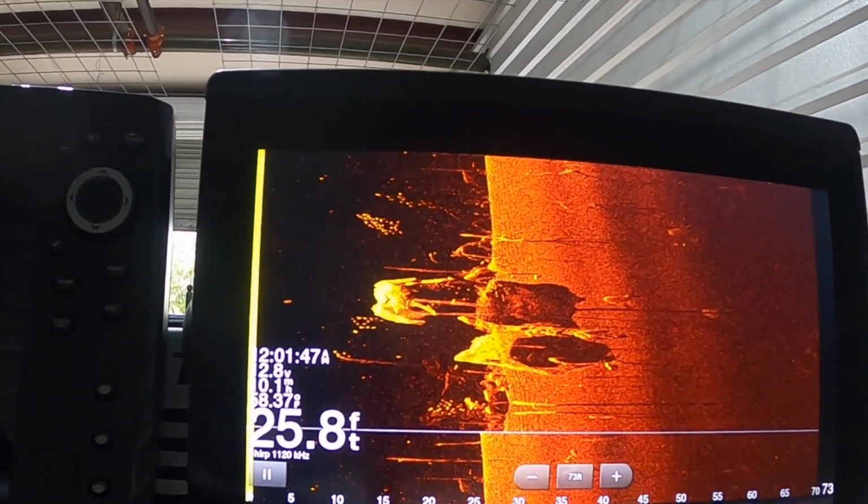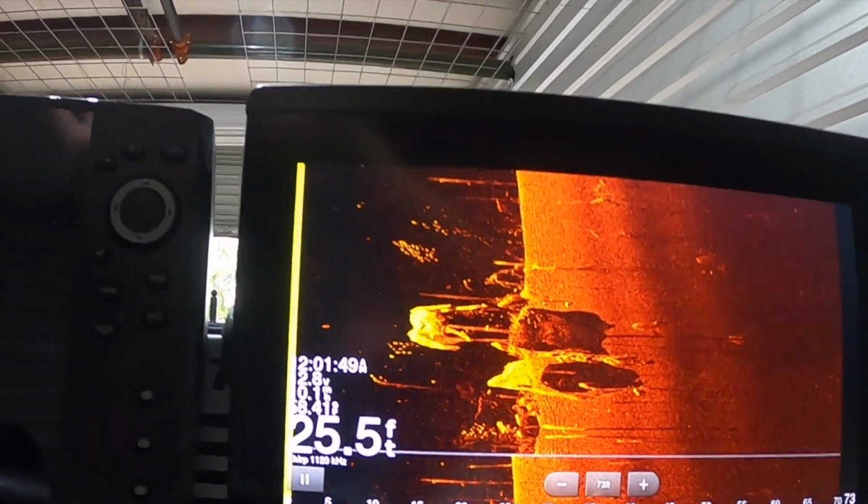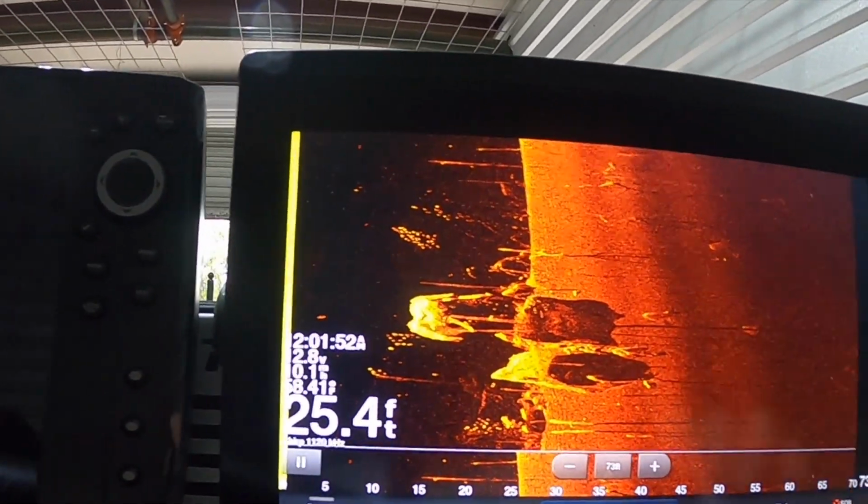And, you know, when we all have 5 units here in the future, you'll be able to run down imaging and mapping and everything up here. But that's pretty cool right now.